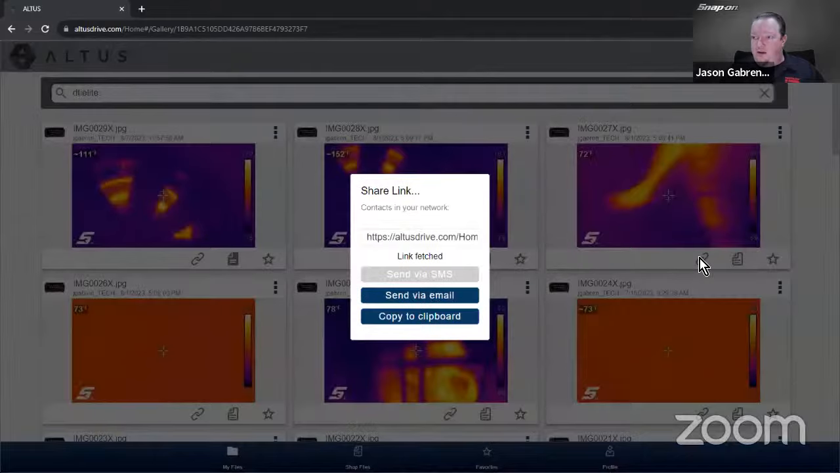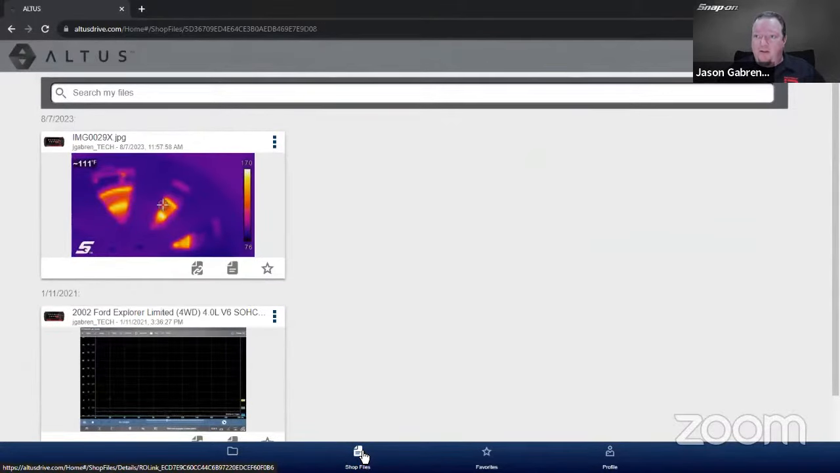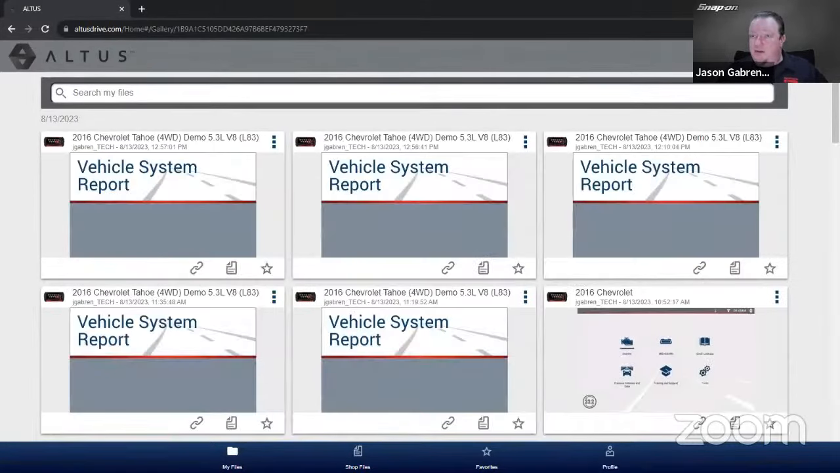I can also share it, right? I can share it on my phone, email, copy the link to a clipboard and share it with the customer. I also have one in my shop files as well. So these don't get deleted. Right? Those don't get deleted. So you can actually share it and the link will stay permanent even if you delete it in the regular drive. So that is thermal.